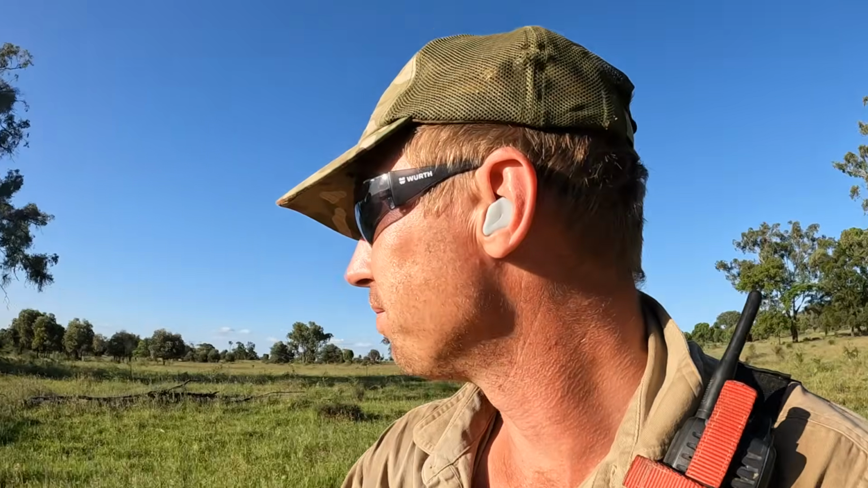Well, I couldn't find that other pig anywhere, so maybe I didn't get it, I'm not sure. Could only just see the top of his back in the grass, and he was moving. I was shooting through trees. Anyway, keep going, and at least I got those two.